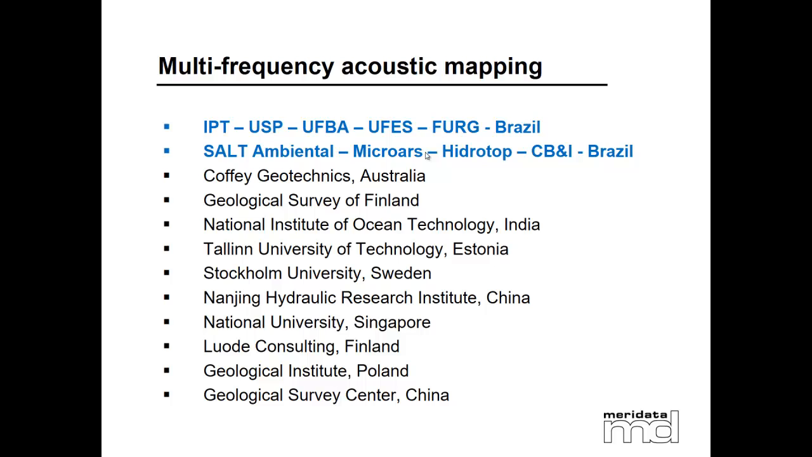Well, just some examples of institutions or companies running Meridata systems in the world. You see, in Brazil, we have IPT, we have a system, some universities. We also have some private companies running Meridata systems. We still don't have this ultra high resolution, but I myself am trying to get budget to get this high resolution system, because it will be very useful in my projects. You see, there are many other companies in the world using Meridata systems.